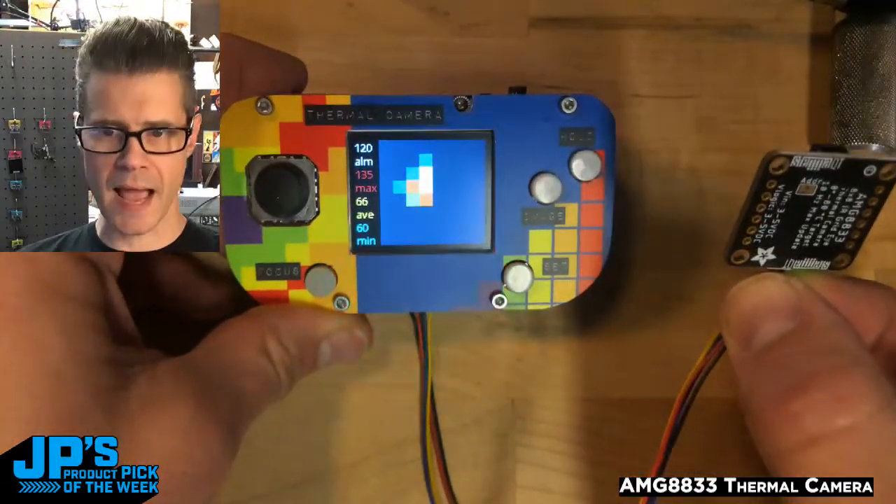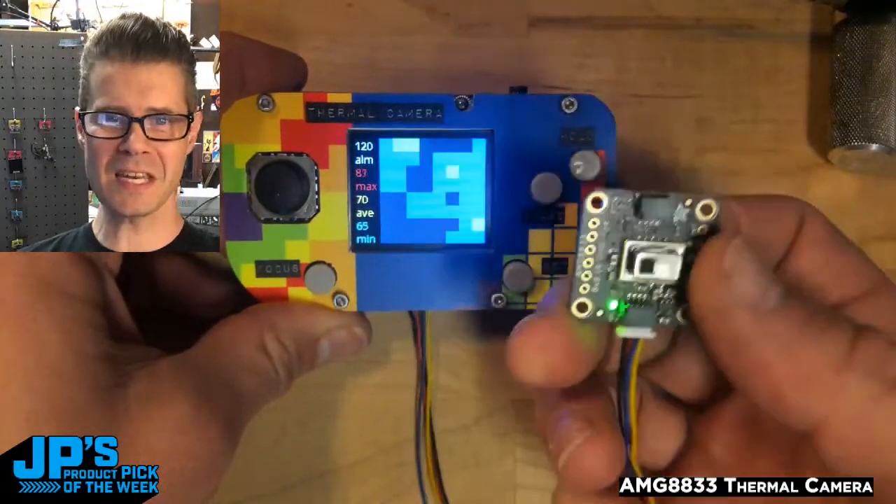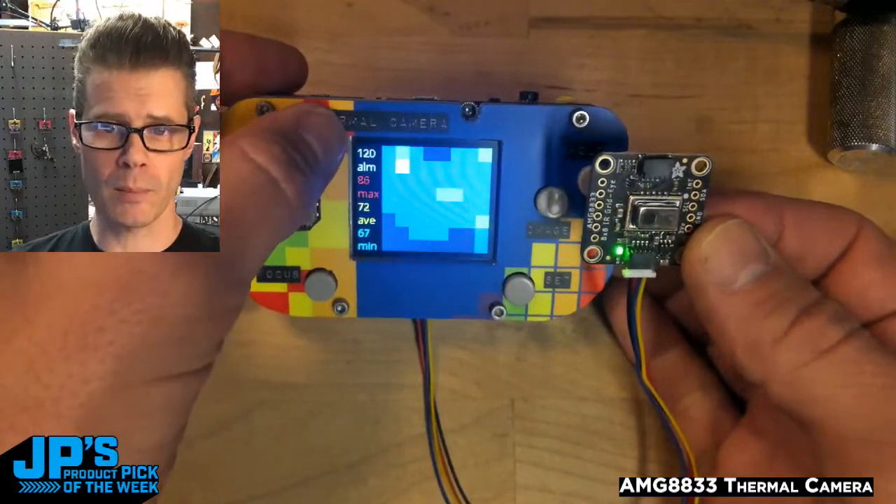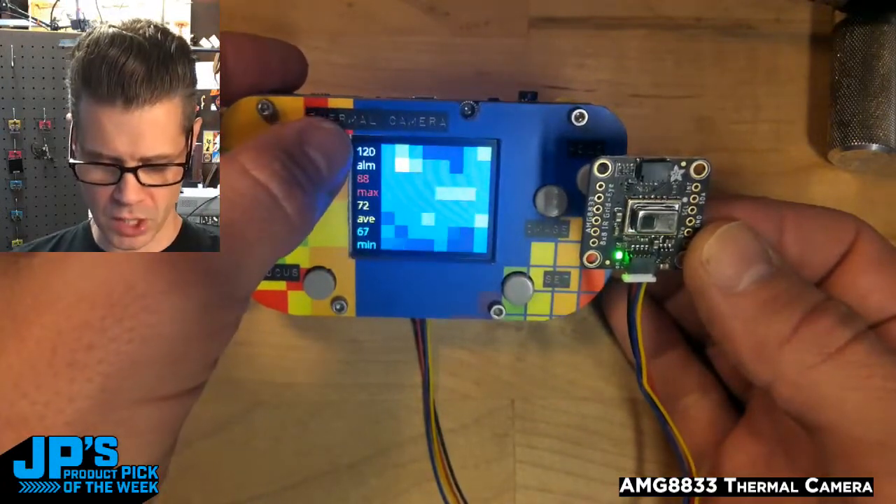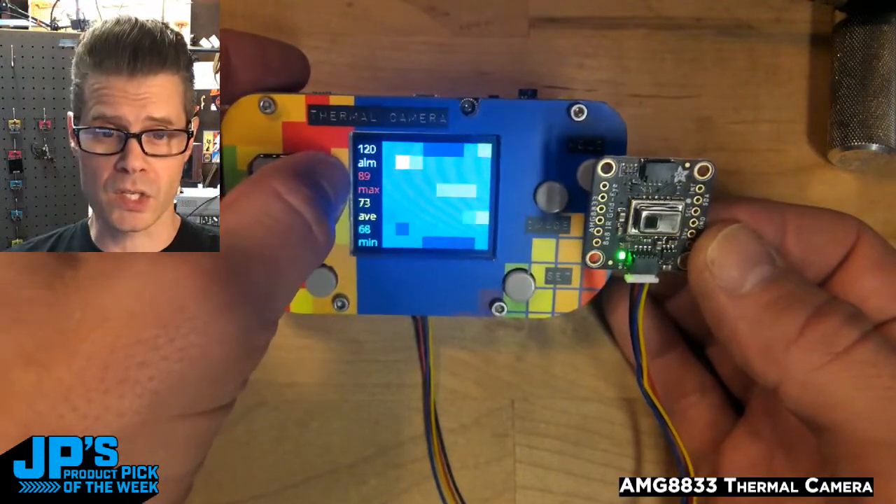And you can see it's not happy about that soldering iron there. It's exceeding the alarm temperature. So this one's cool because it has the ability to set an alarm value that it'll beep at you if you go over that value.